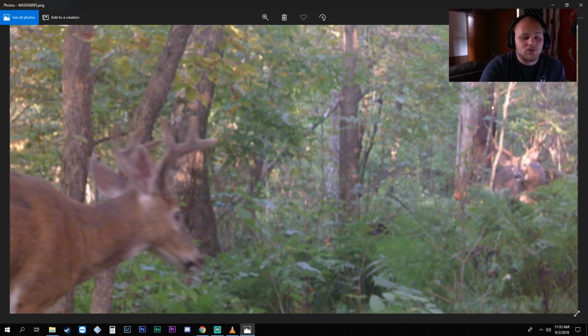For now, this is the picture we're going off of. We got to figure out a name for this guy, because I'm pretty sure this is the 8-pointer we want Marilyn to shoot right here, with the weird little brow tines. It might only be a 7-pointer, but he's probably an 8. But Marilyn's buck, my buck, sitting in the woods. Just gotta get him named. Hopefully he comes by sooner rather than later.